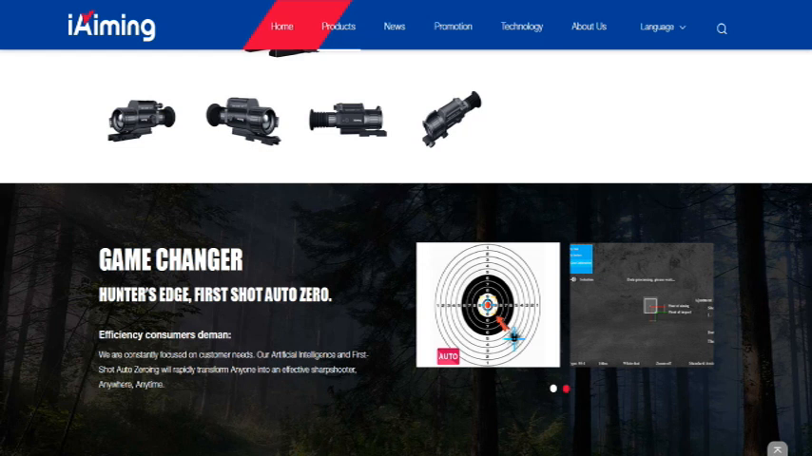So basically you go into the auto zero function, you fire one shot down range, the thermal camera uses that image and calculates how far off your point of aim was and adjusts the reticle to that new point of aim automatically for you. There's a little bit of algorithms and technical stuff that I don't really understand, and it works really well. It also has a manual zero function. So if you don't want to use the auto function, you feel more comfortable doing it manually, then you can do so.